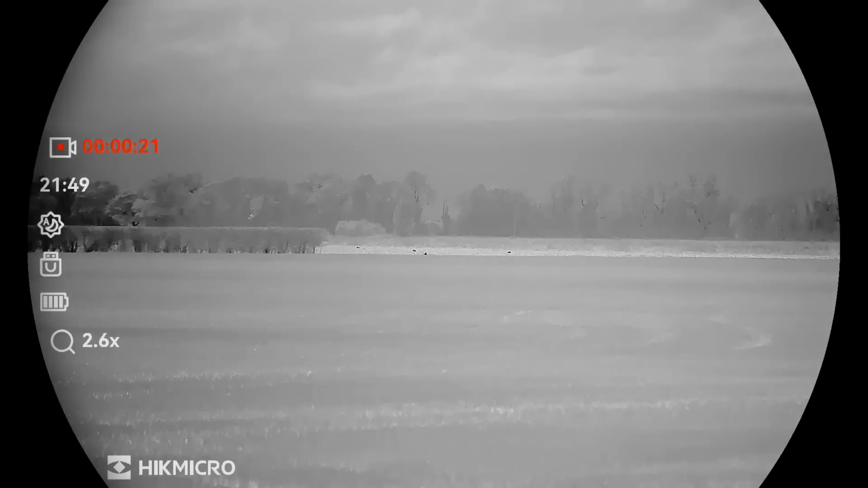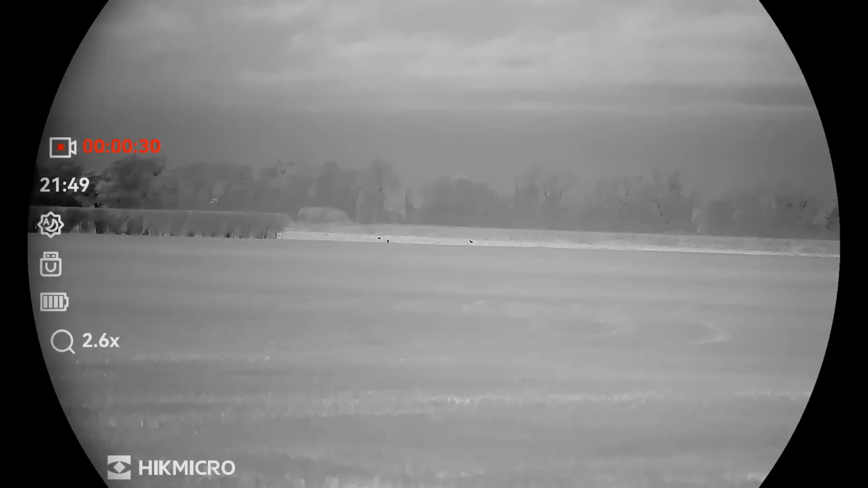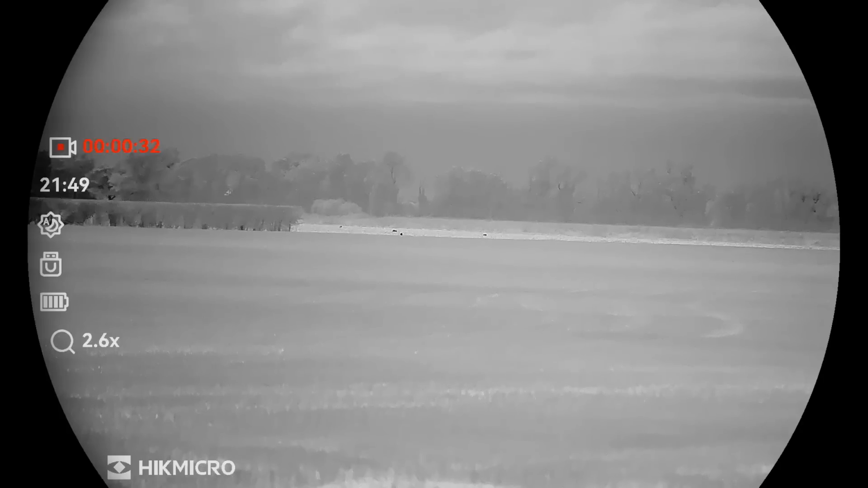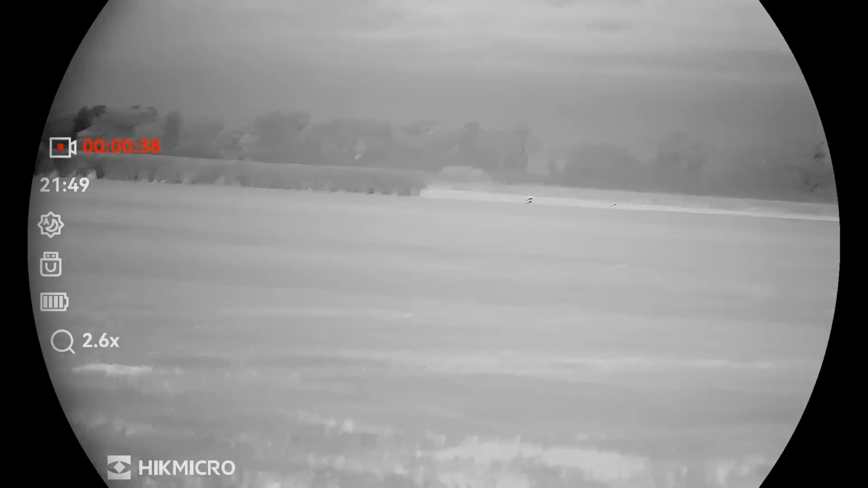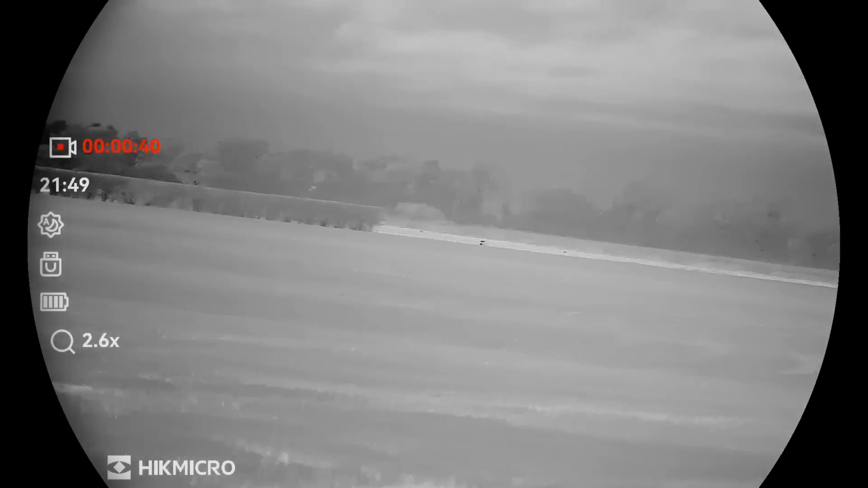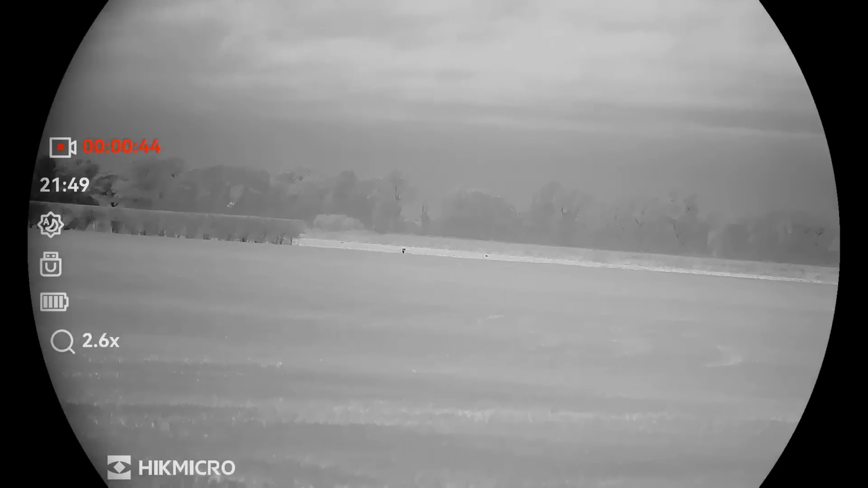However, utilising the power of sound projection from the HIKMICRO Nomad, I let one of my go-to calls rip, changed it up, and watched the result, as this fox has a change of heart. I decide to play the fox mating call. This normally works a little later in the year, but this time it pulled this fox in from quite a long way back.